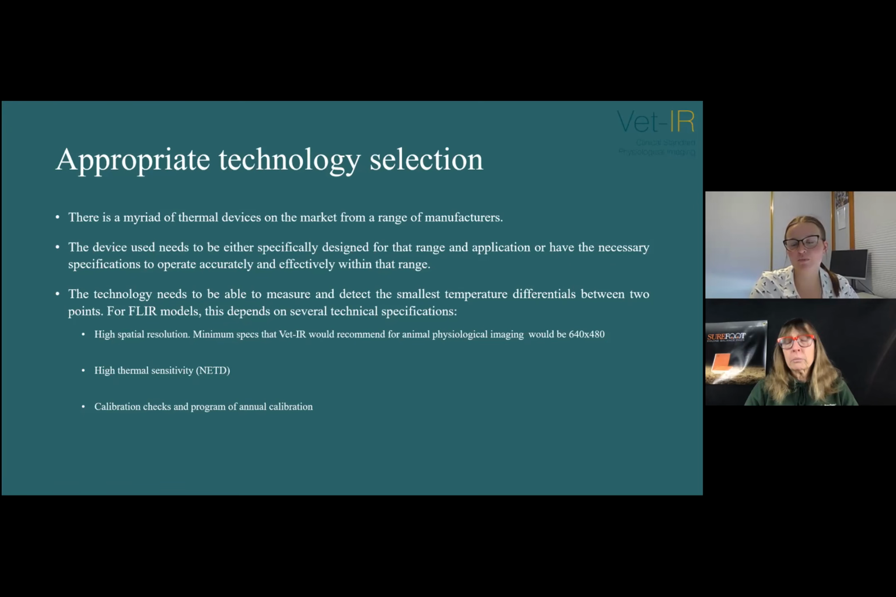Why can't you just use palpation? Simply because the camera is going to pick up smaller differences. And not everybody's got the same sensitivity in their hand. Person to person, you could be very different in what you feel. Whereas with equipment, if everybody calibrates the same, then you're looking at the same exact reading. The hand is less objective, I should say.